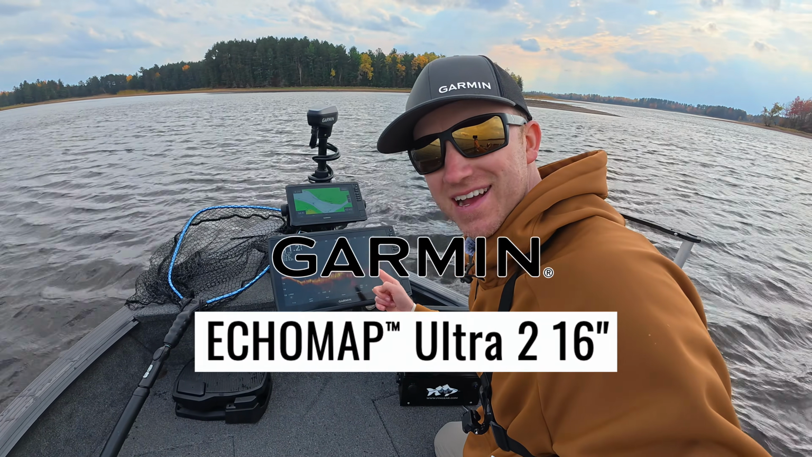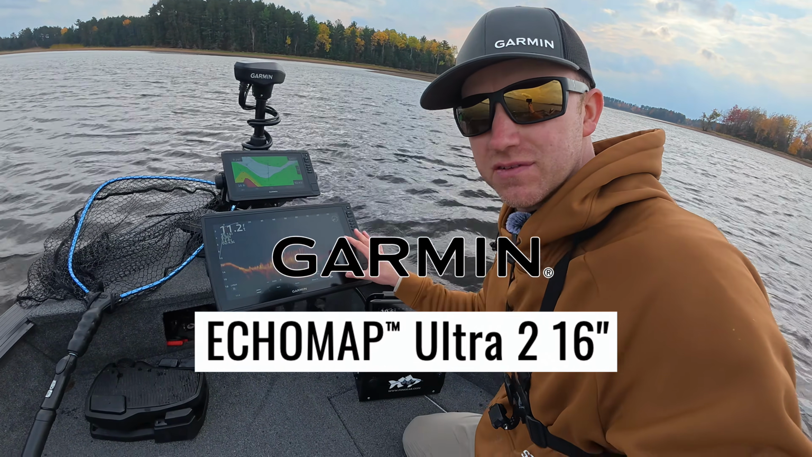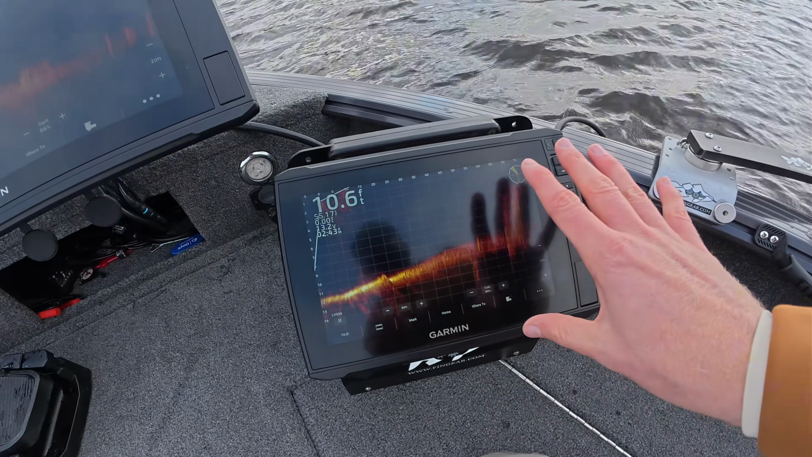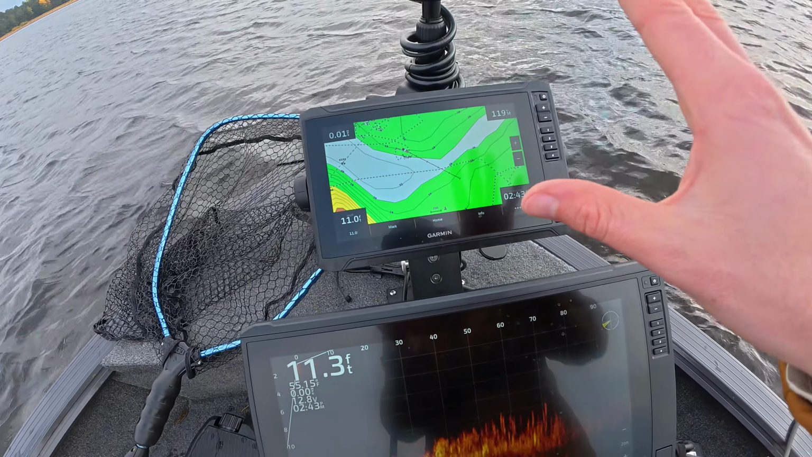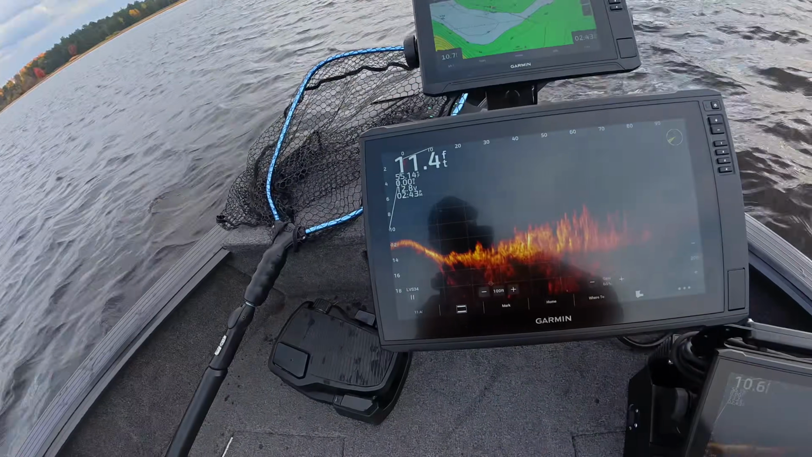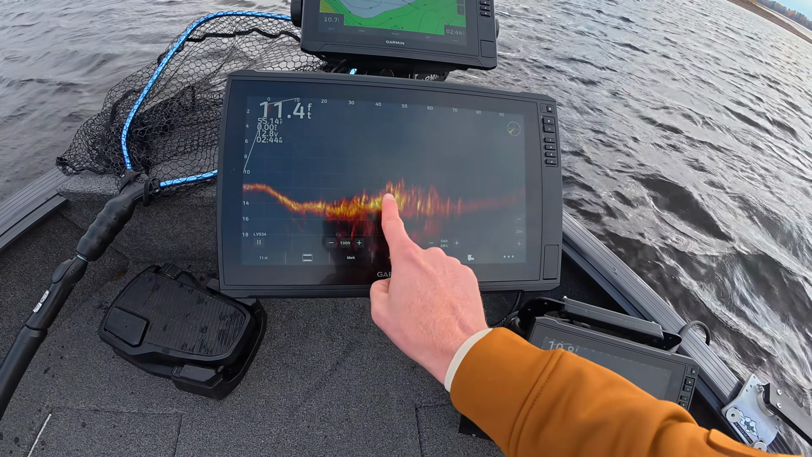Check it out. I got the brand new Garmin Ultra 2 16-inch, and we're gonna compare all the units here for you today. So here's the 10-inch Ultra 2, 16-inch, and the 9-inch. This 16-inch is a beast. Look how big that is, and those are actually all crappie right there.